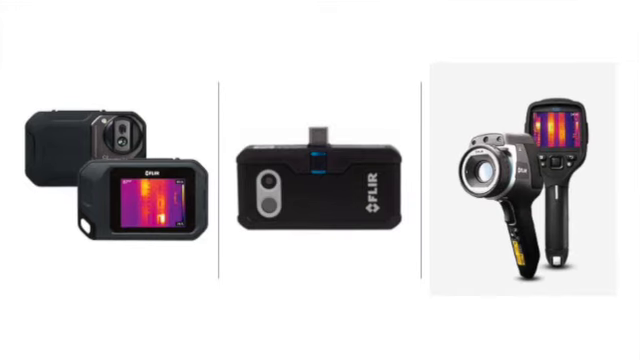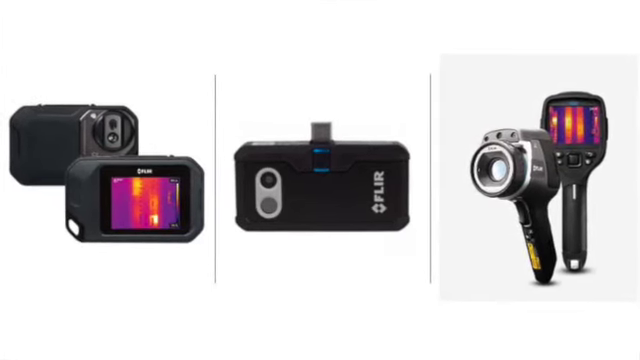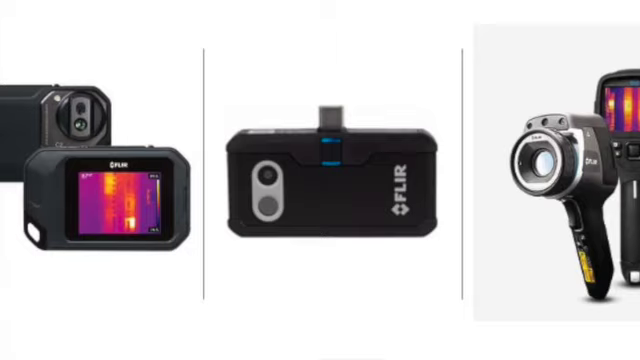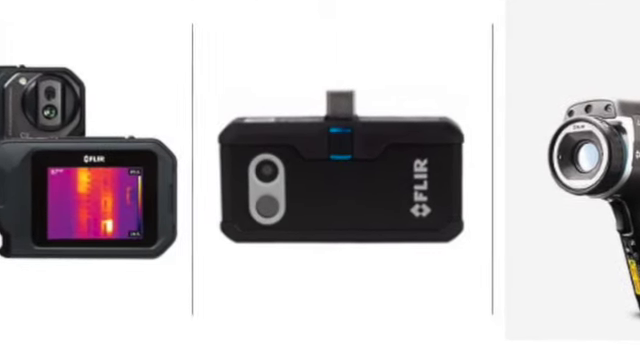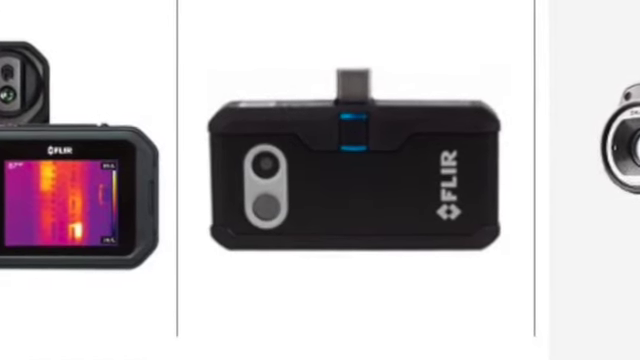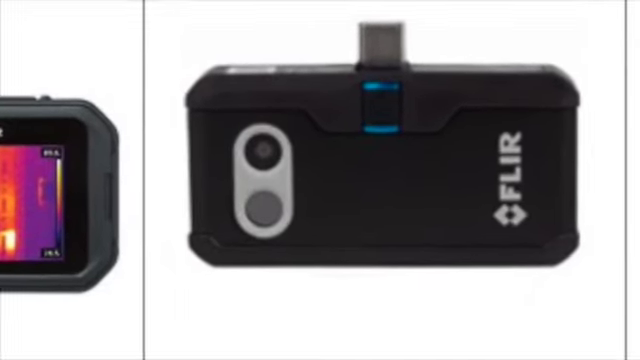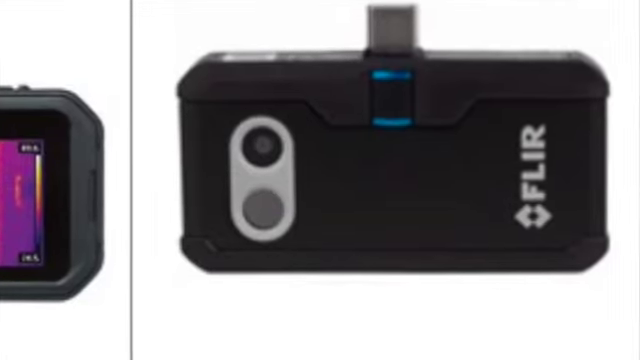Just a word of warning at this point, whenever you're handling the camera, do take special care not to touch the lens. It's made of a soft material called germanium and has a delicate anti-reflective coating on it which can be easily damaged. And remember that the camera has two lenses, one for capturing the thermal image, which is the germanium lens with the special coating, and also a normal lens for capturing normal visible images.